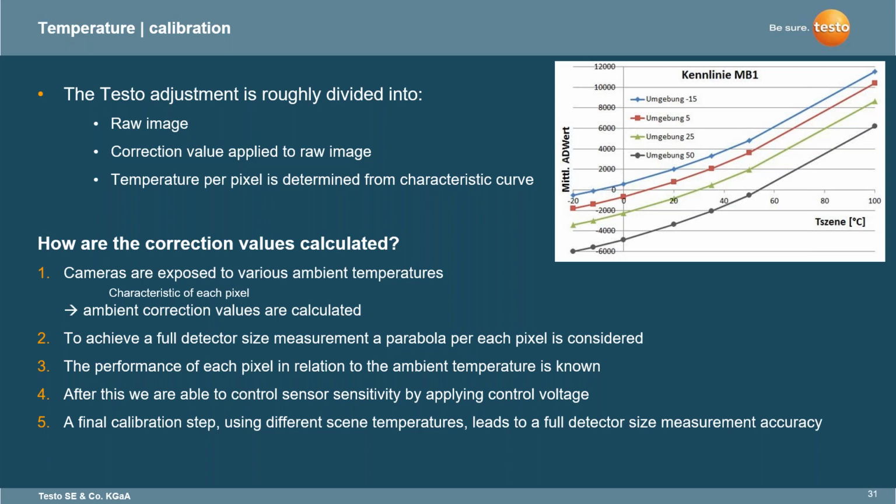To achieve a full detector size measurement, a parabola per each pixel is considered, as you can see here in the right-hand graph. The performance of each pixel in relation to the ambient temperature is known. And after this, we were able to control sensor sensitivity by applying a control voltage to that board, making sure that we are getting that accurate image and those accurate readings that we need. Then a final calibration step using different scene temperatures leads to a full detector size measurement accuracy.